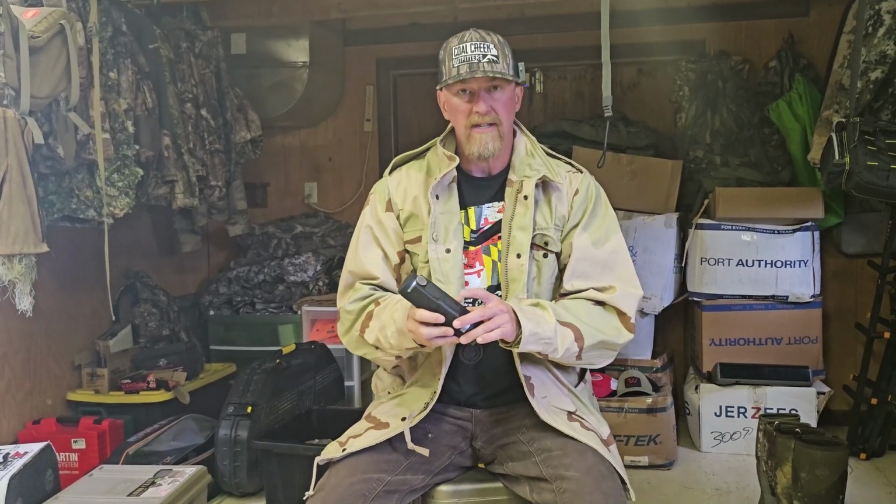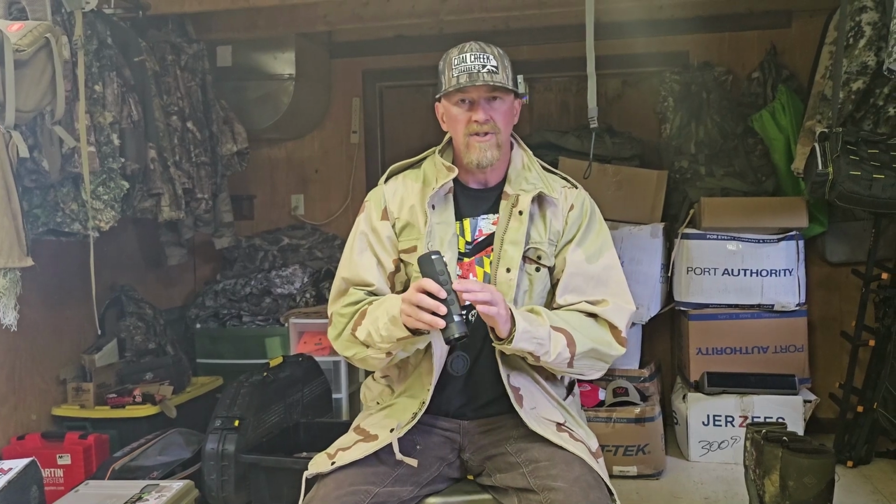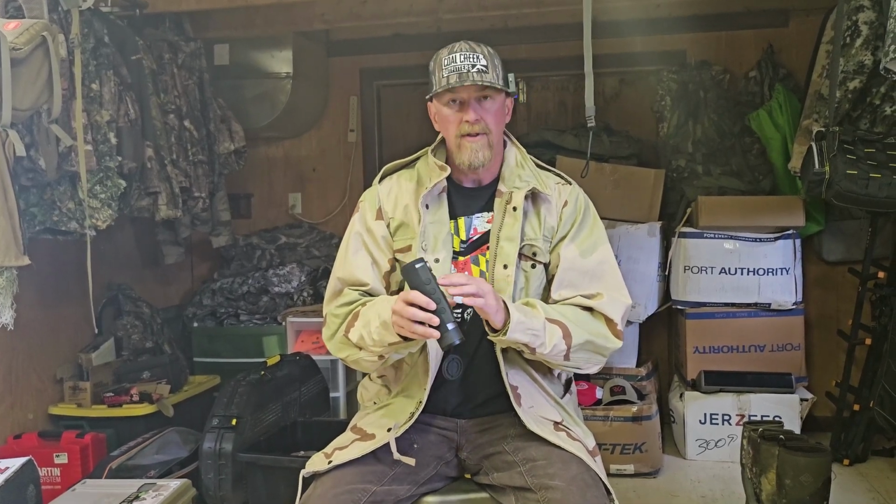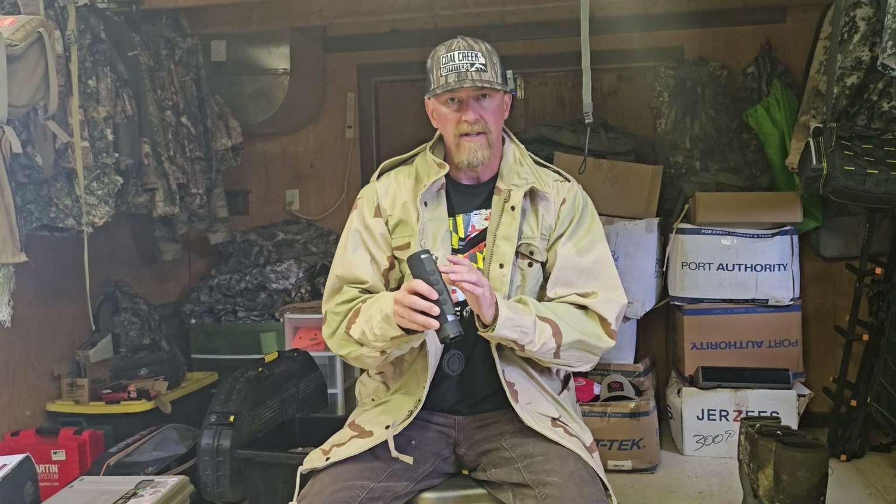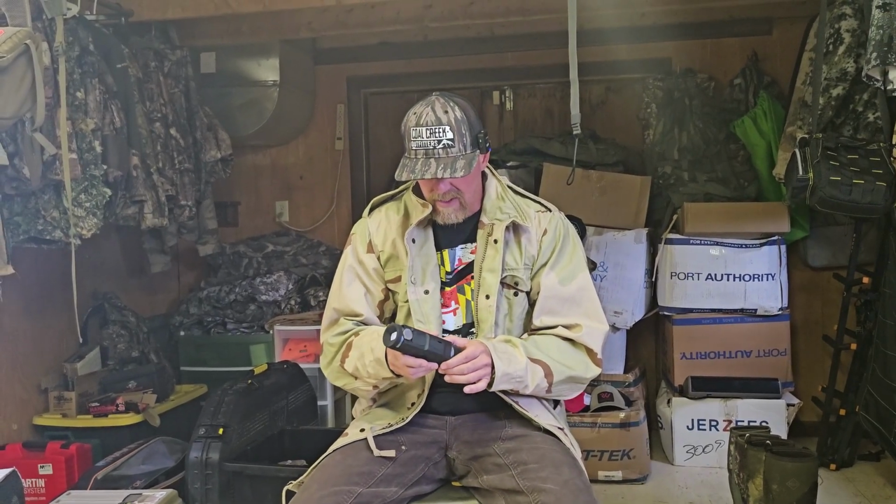So that's pretty sweet. It does have access to a Picatinny rail, so you can mount it. And you can also mount a rangefinder here. So if you're going to use this hunting, not as a scope, but I don't know, you can mount a rangefinder to this guy though. So I'm not going to do any of that probably, but it is pretty sweet.